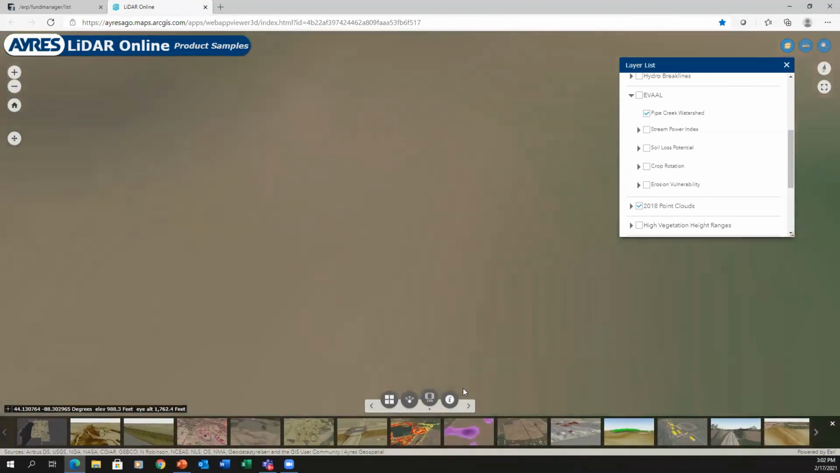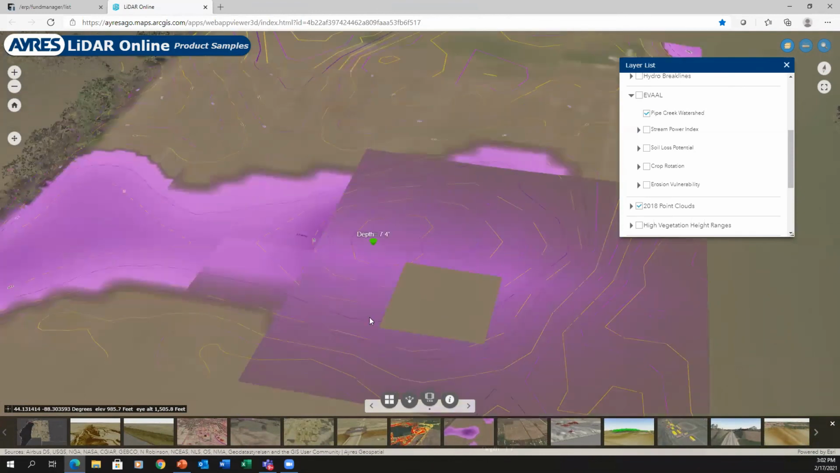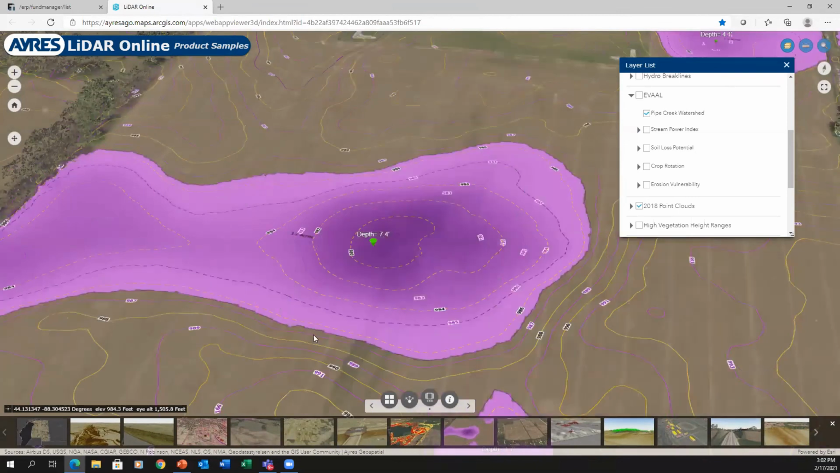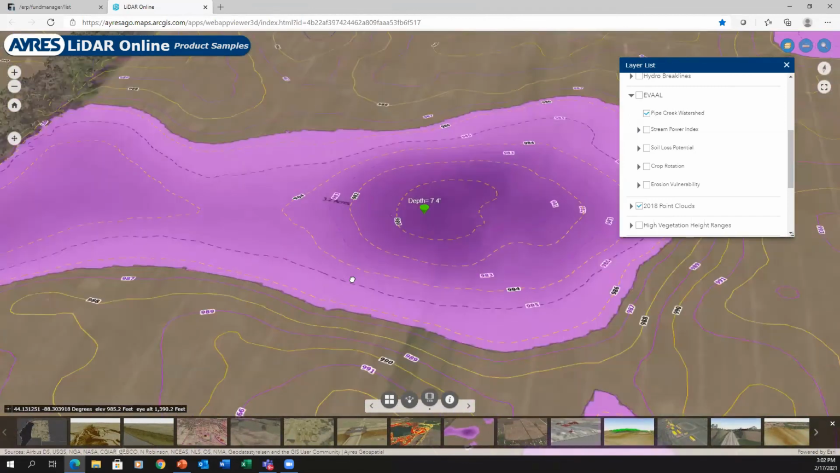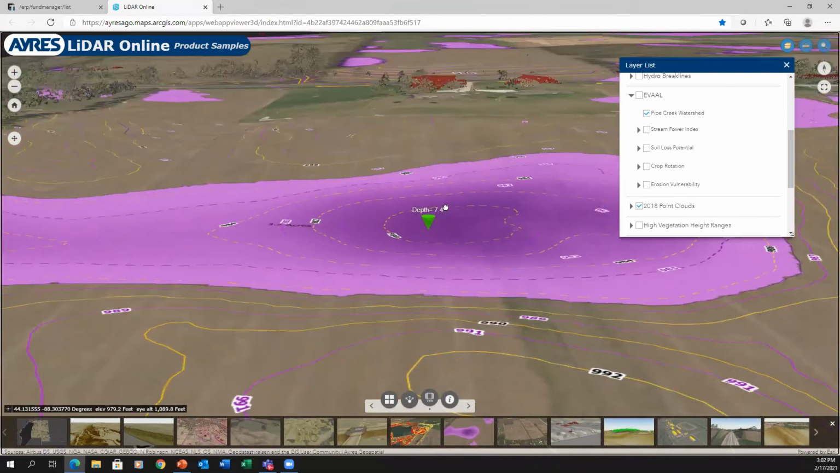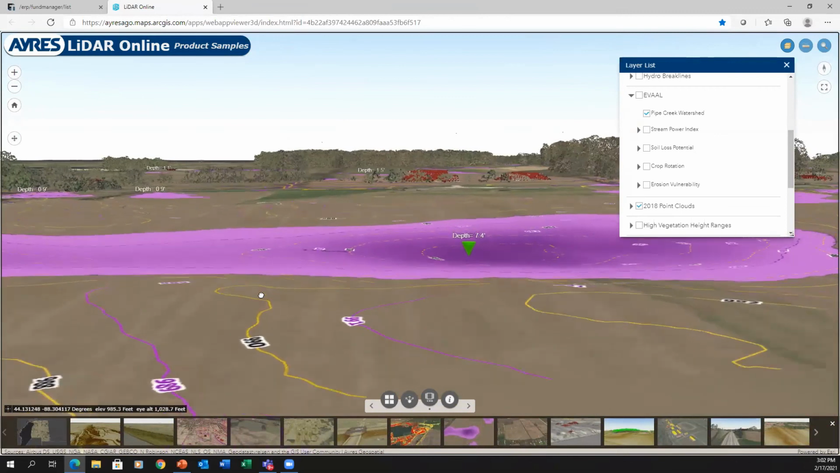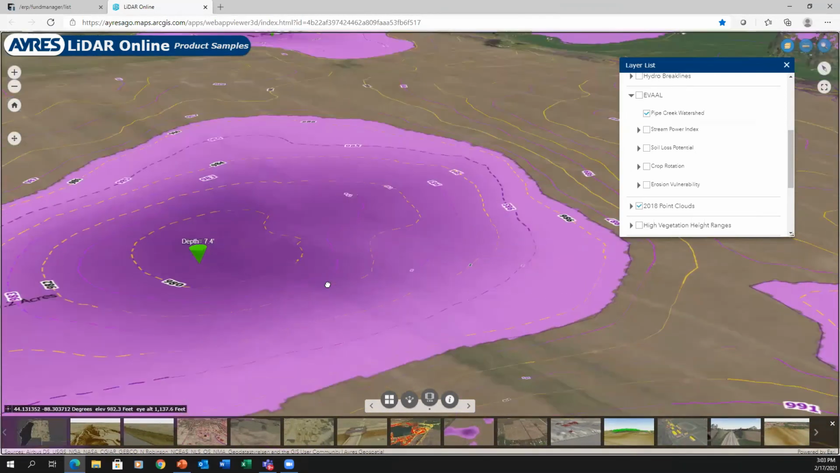We can take a look at our depressions across the landscape. And all this can be brought in with your other geospatial data. So it's easy for a non-GISer to understand what it is they're looking at. I can see my depressions. I can zoom into the space. I can actually see the depression on the landscape of the map and see if that has any impacts on surrounding structures.